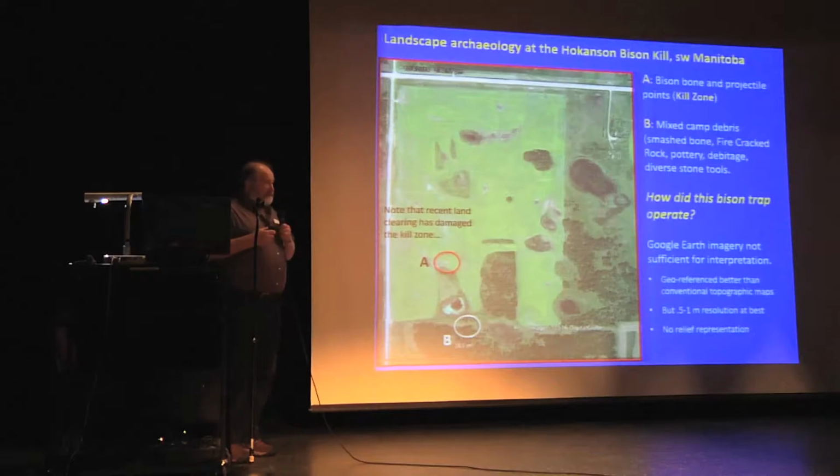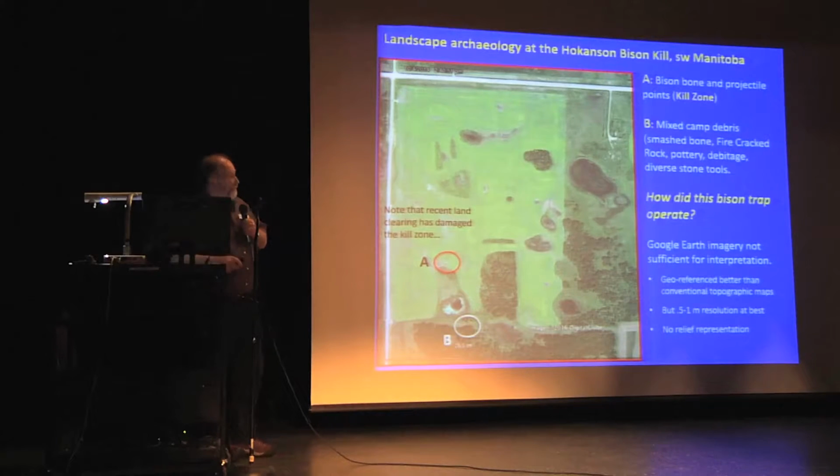And I started thinking about this in a serious way about 15 or 20 years ago when I was doing work in the northeastern plains of what's now southwestern Manitoba. And one of the sites that we fiddled with is a communal bison kill site called the Hokanson site. This area right here on the edge of this wetland is a very dense carpet of bison bones and the small side notch projectile points that were used to kill them. Dense, dense, dense carpet of bone.